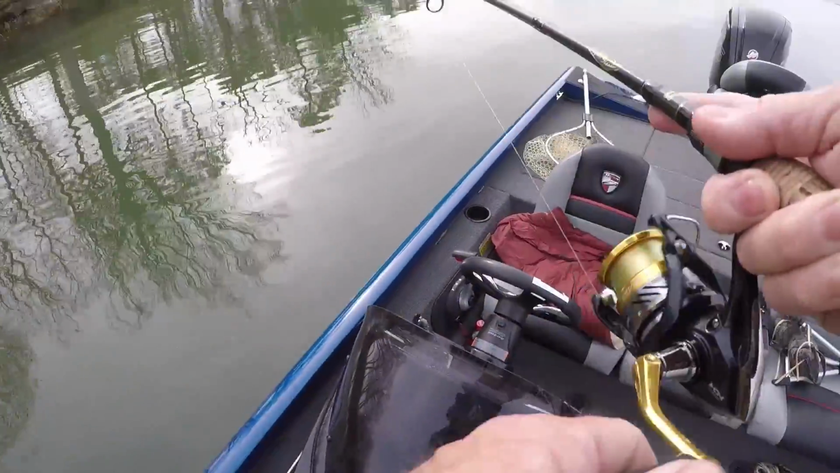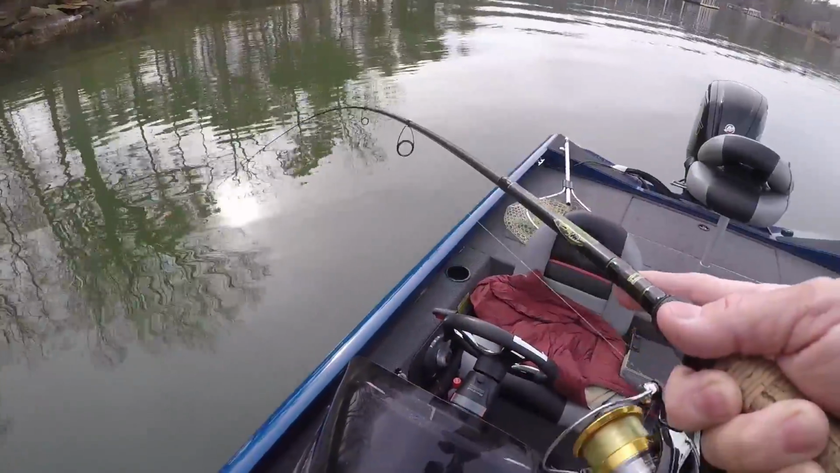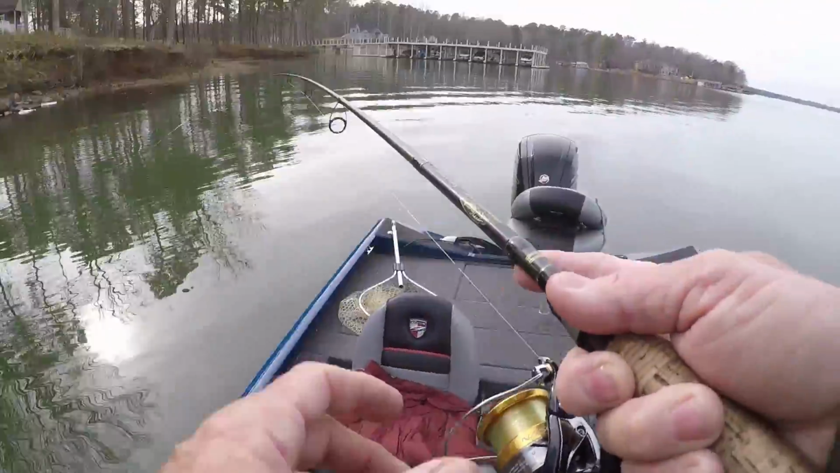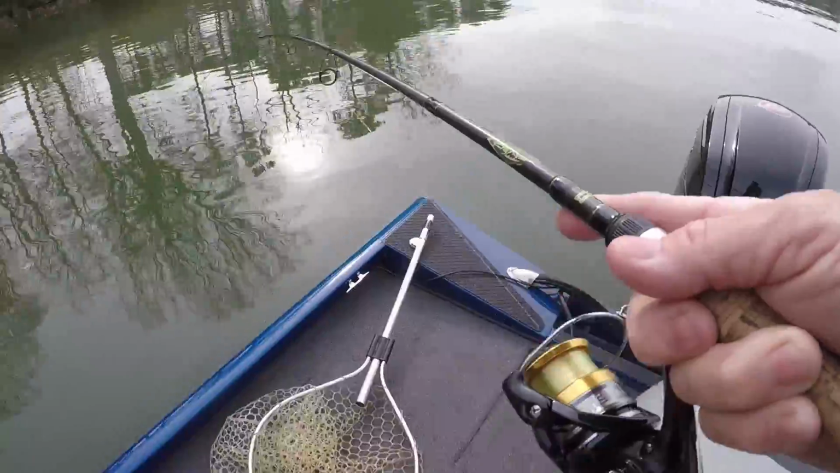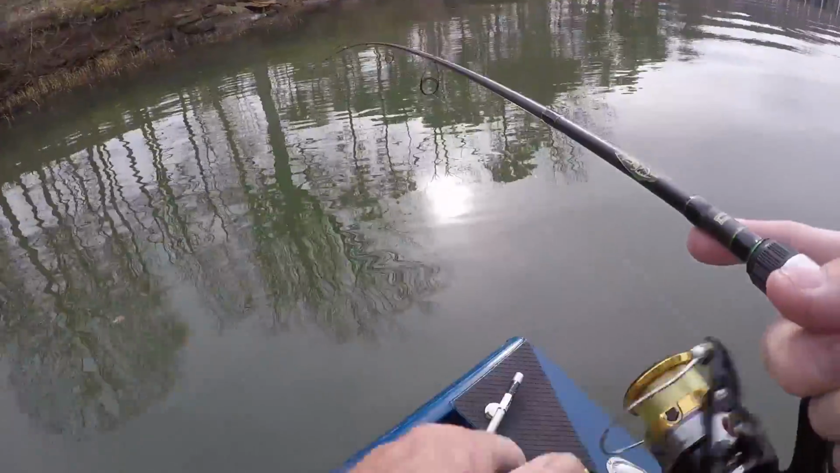Alright guys, I'm just running boat houses. You can see that one over there. There's plenty of them down through here. I think it's 8 or 9 of them. I'm just going from one to the other, throwing at the dock post. Oh, this is a decent fish.